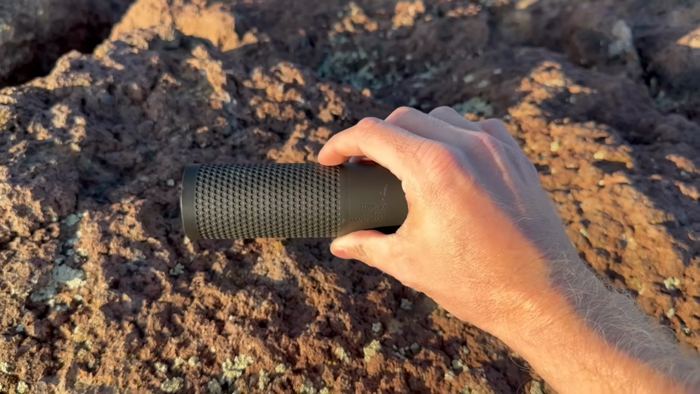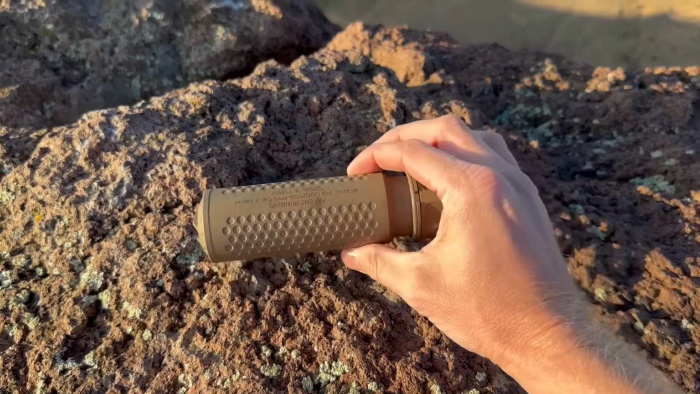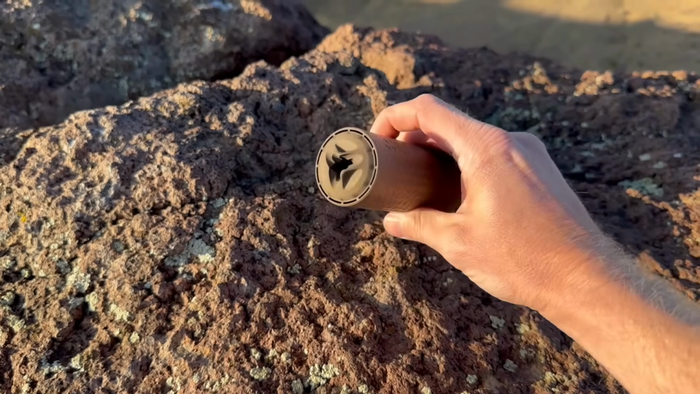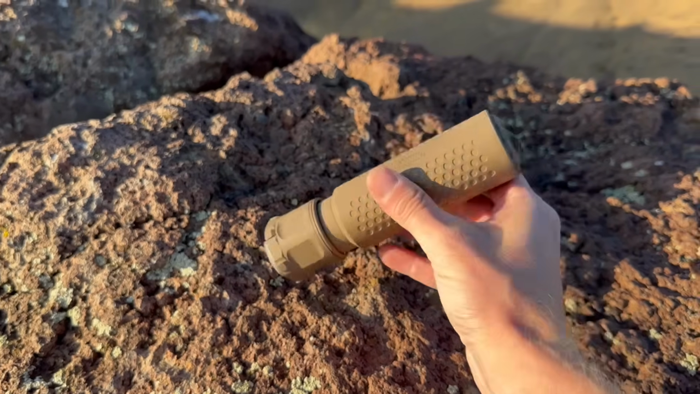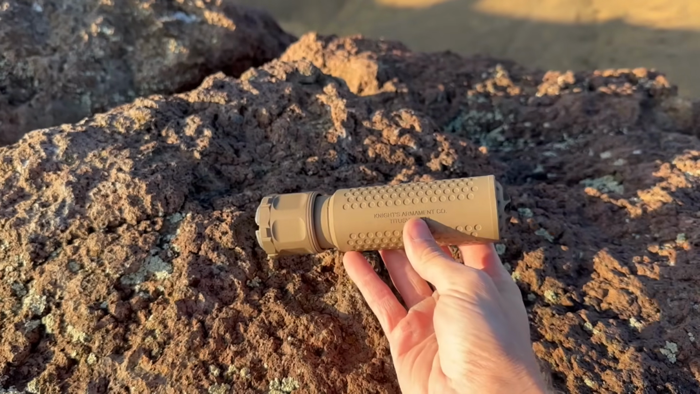This suppressor is going to be on my HK MR762A4. I'm also going to be using the Knight's Armament 30 caliber CRS PRG CQB suppressor. So this is going to be a 30 caliber can. It is also vented or low back pressure, so there's vents around the outside there. 30 caliber can. It's on a 16-inch 308 barrel. That's going to be my PSA